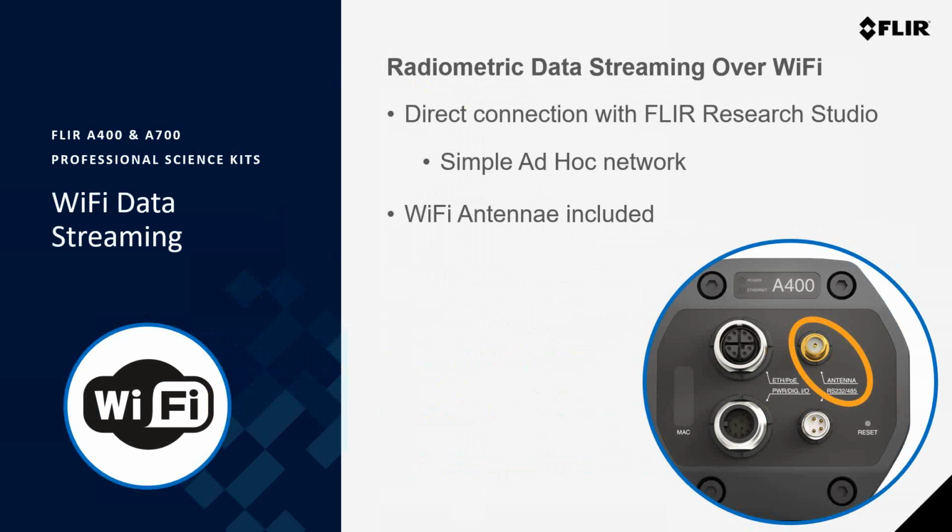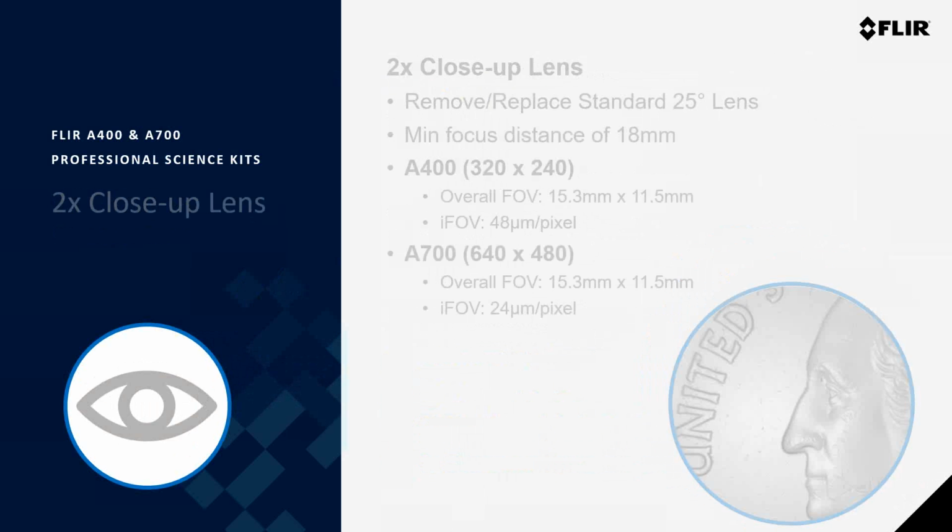Of course, I need to make sure everybody's aware that the speed of the data streaming into Research Studio can be greatly dependent on the hardware and the capabilities of the different systems that you use. Obviously, if you go through a wireless gateway, depending on what the bandwidth of that is, you can greatly reduce the data streaming. But with a simple ad hoc network on a PC running a good Wi-Fi connection that you're relatively close to, you can get the full 30 hertz from the camera into the software wirelessly. So it's really a great feature.